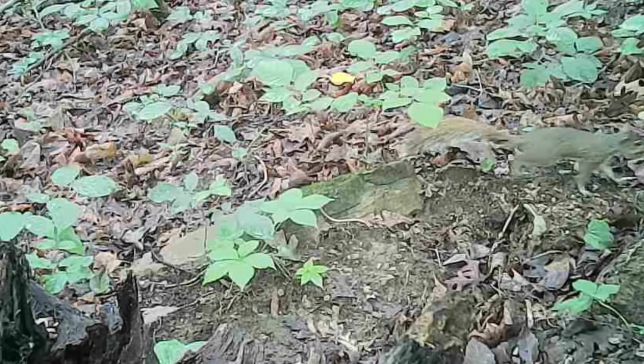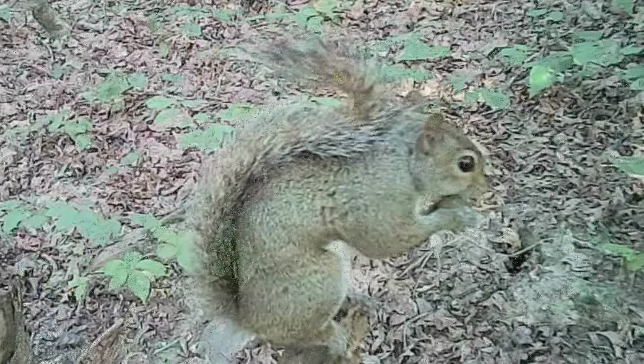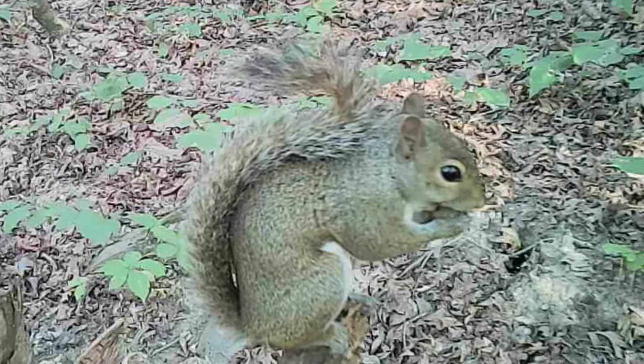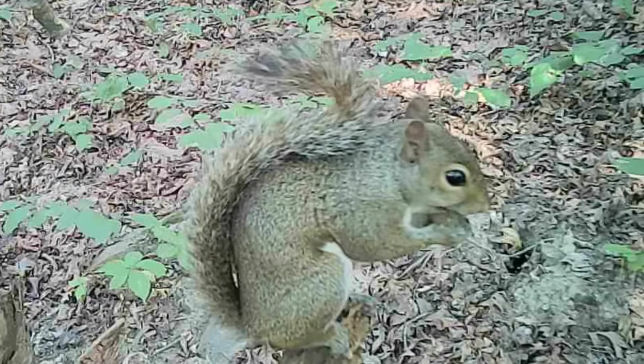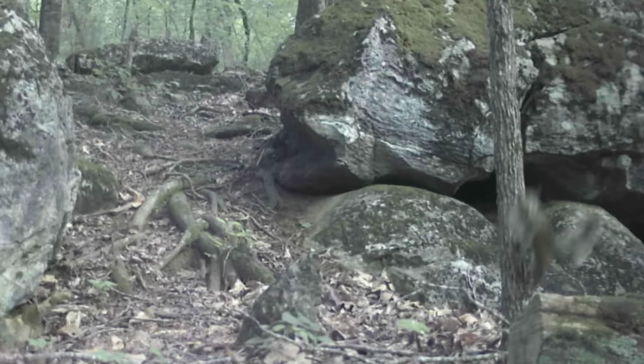But the squirrels are always here too. Browsing around on the ground, finding them something to eat on. But they'll find an old nut or acorn and sit up there and enjoy it. Down at the cut, oh, they're down here too, browsing through.